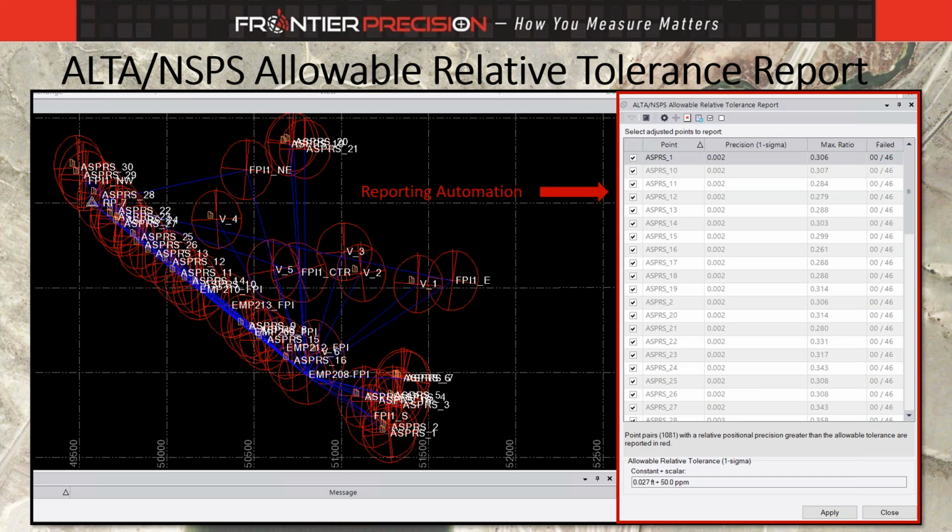It's a button press more or less in reports to let you see if you are compliant. Keep in mind, I am at 1 sigma. ALTA does require 95%, but this is strictly for proof of concept. What is nice about this report is it is configurable. So if you ever run across certain tolerances that you need on a particular project, you can configure them in this report. Next, please.